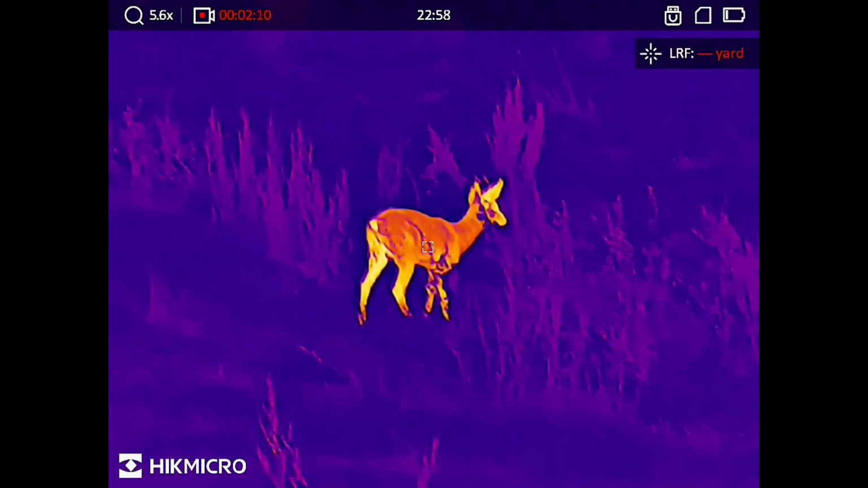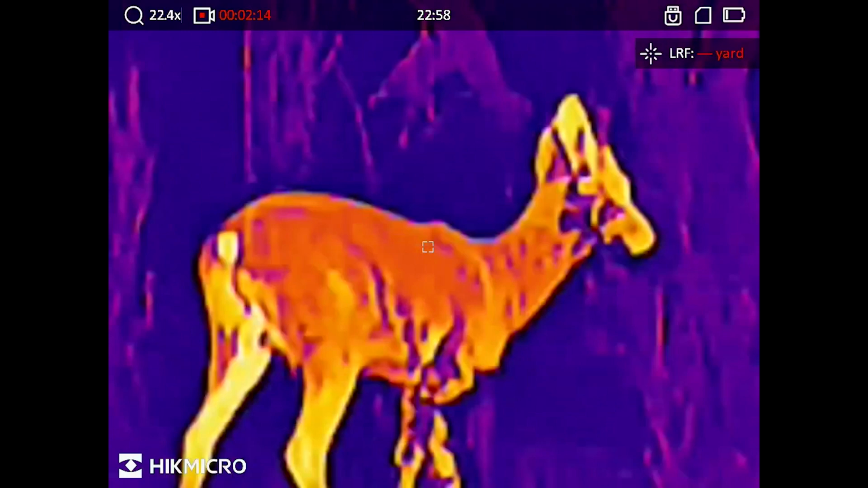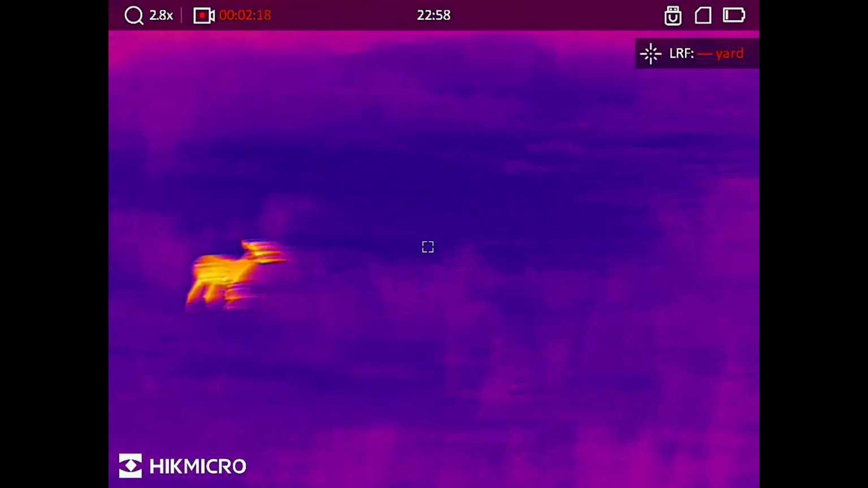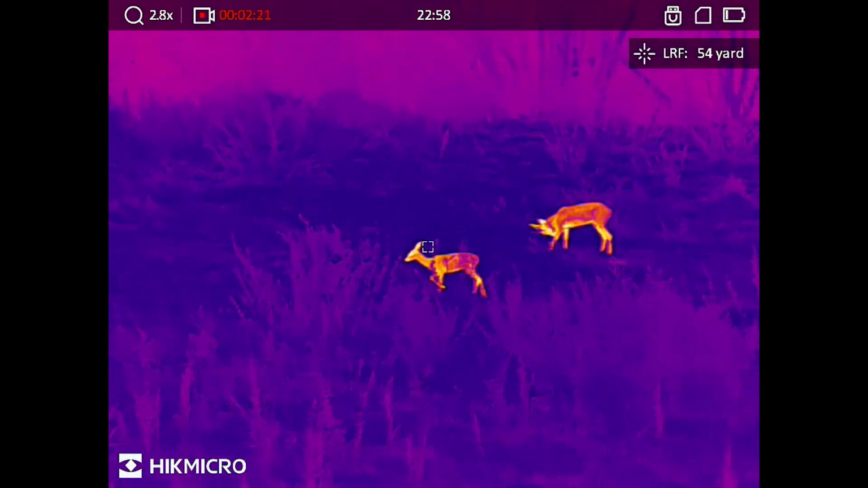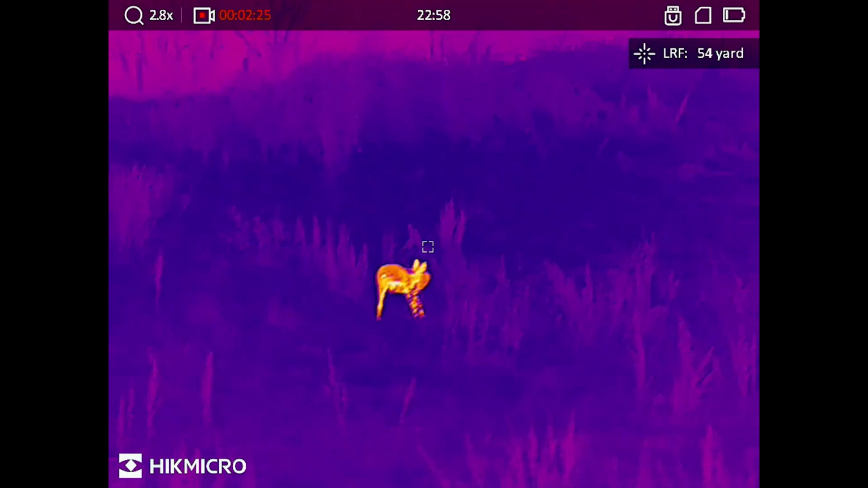I did see discussion on a HikMicro page where it was commented that you don't get to see the antlers through the Hik products, but you can clearly see the Condor has picked up the roe deer antlers on this beautiful roebuck. Enjoy.